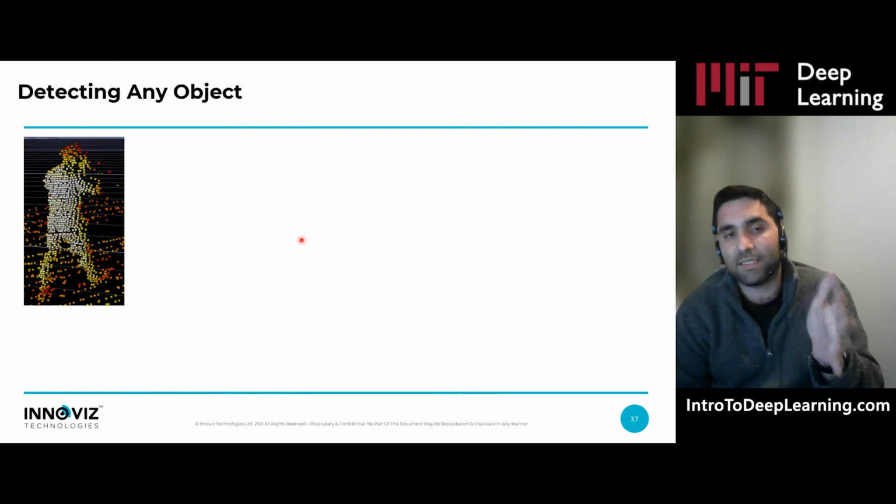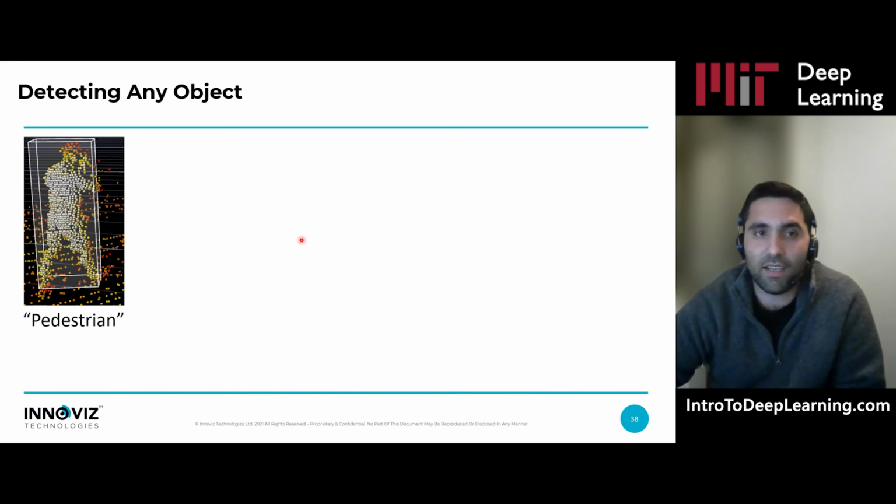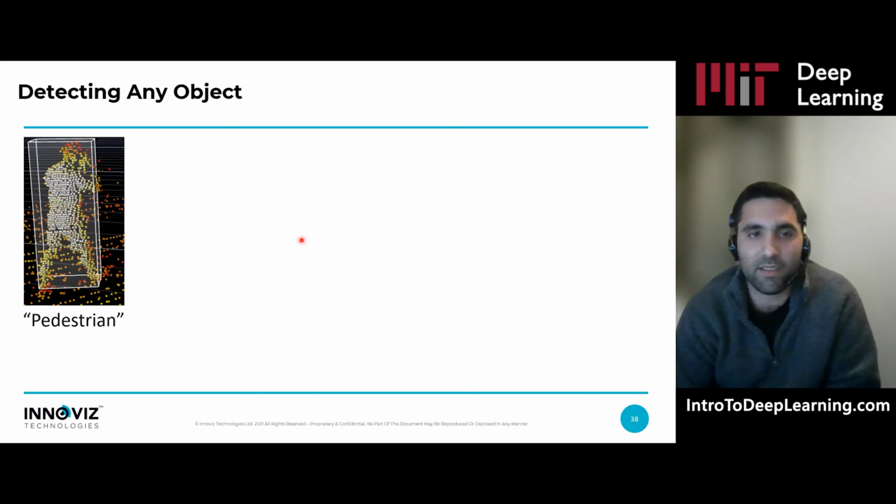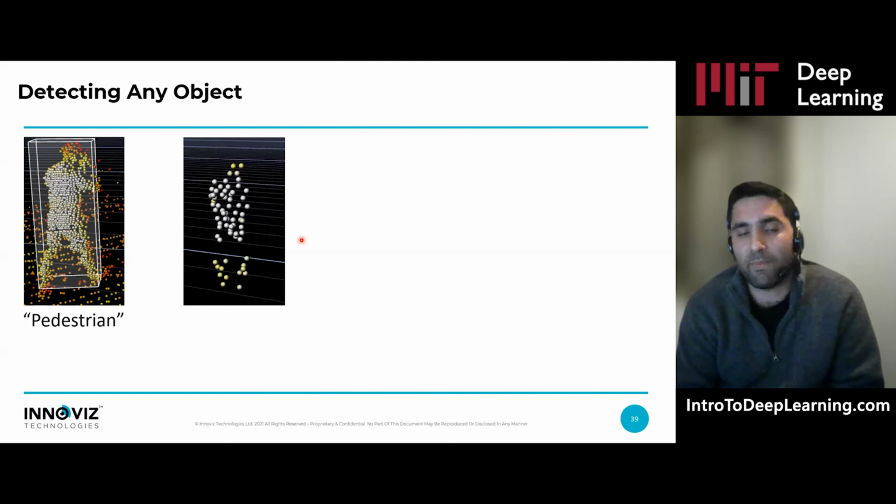So let's take this example, just pedestrian detection. This is actually a pedestrian captured by the LiDAR. I think everybody would agree this is an easy example, right? It is expected from every average network to classify this as a pedestrian. But what about this example?